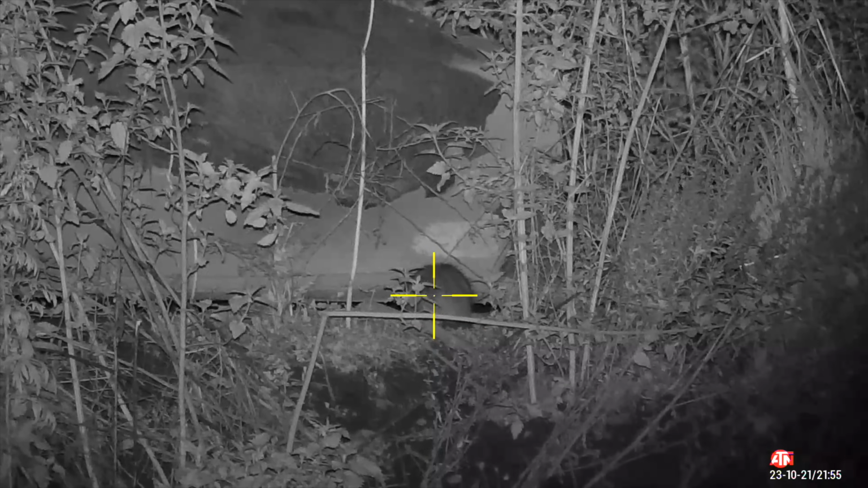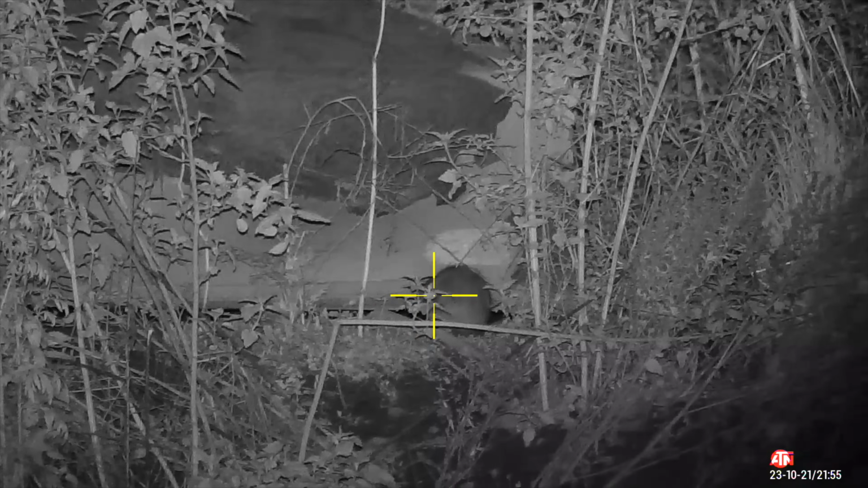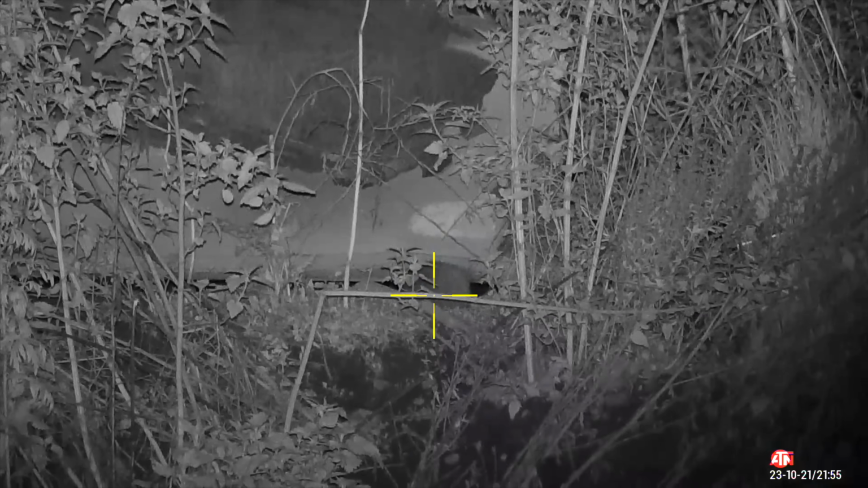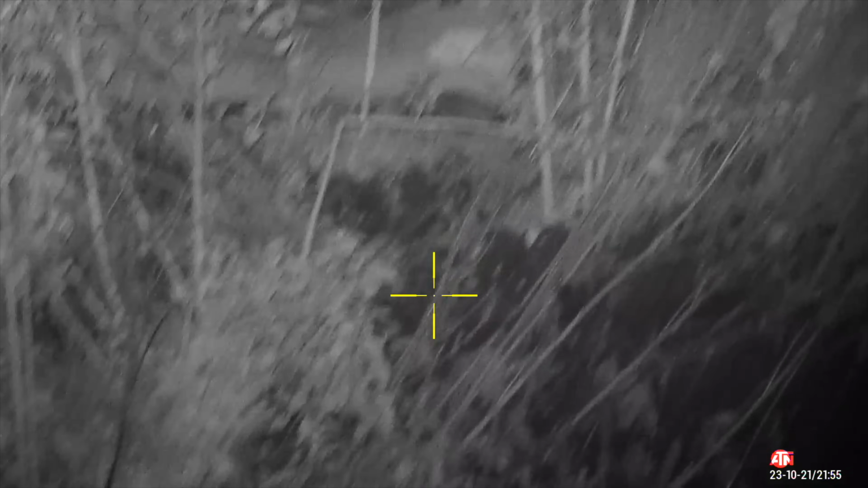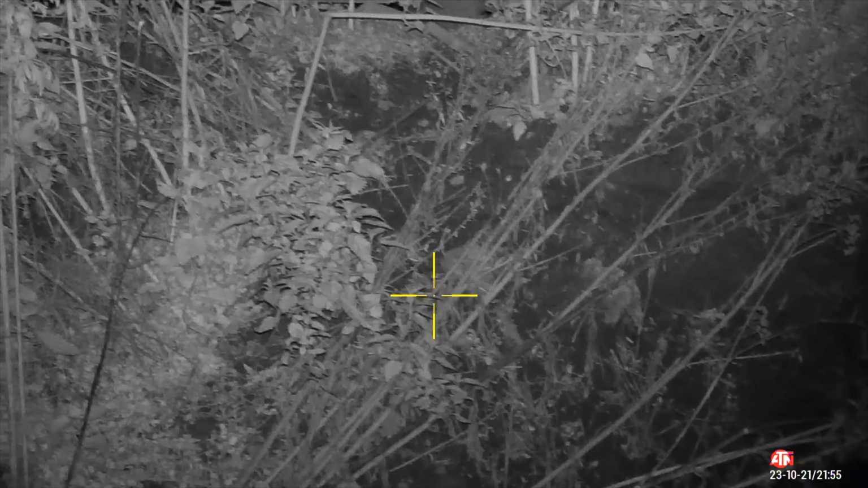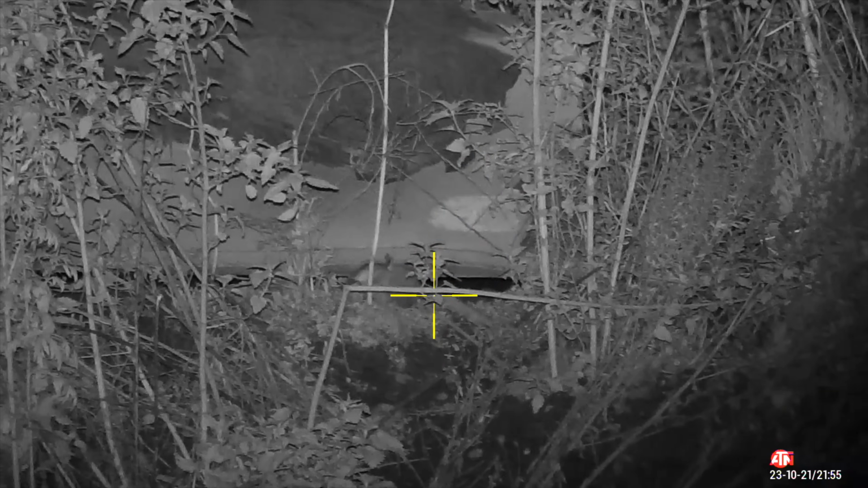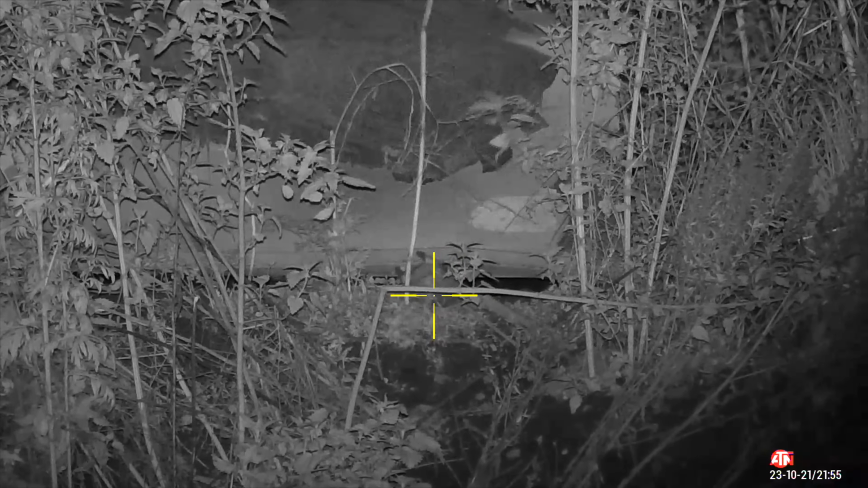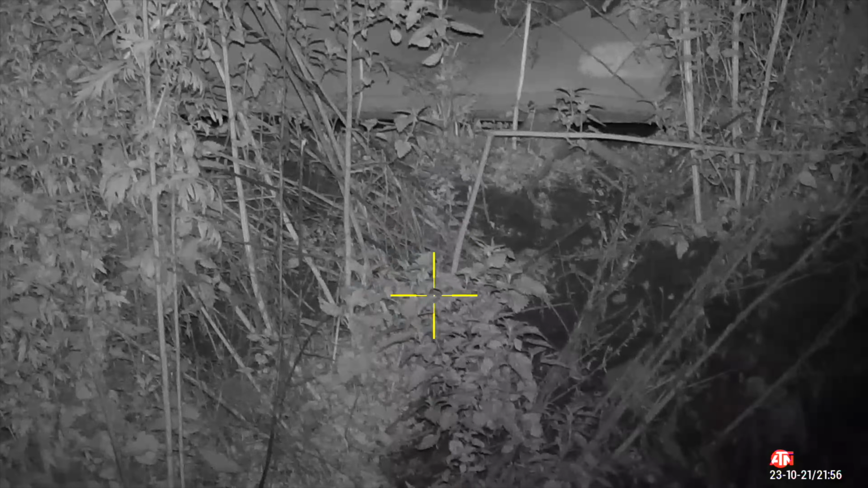Meanwhile, I think we found Ratzilla. Cool, that was a big one. Oh, that one down there, is that one you shot? Yeah, it must be, but there's two right on the top of the bank. Oh yeah, near the pipe.